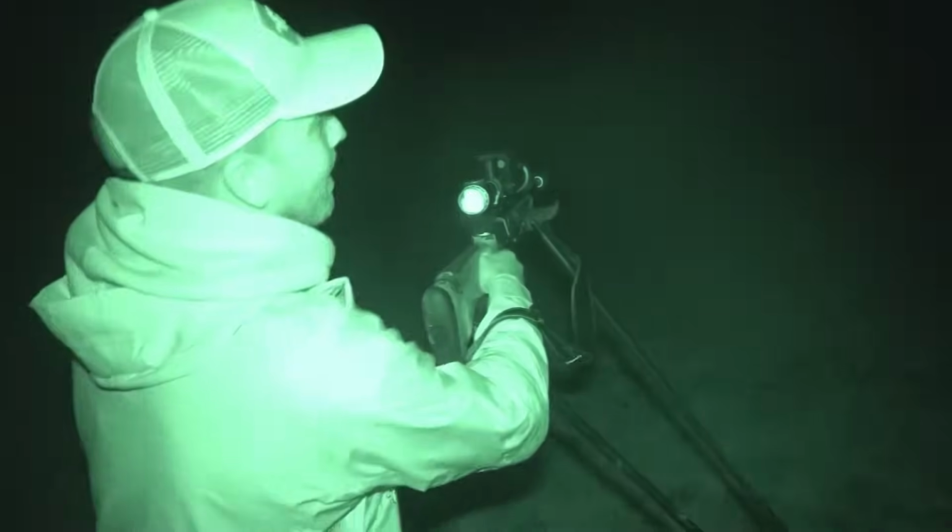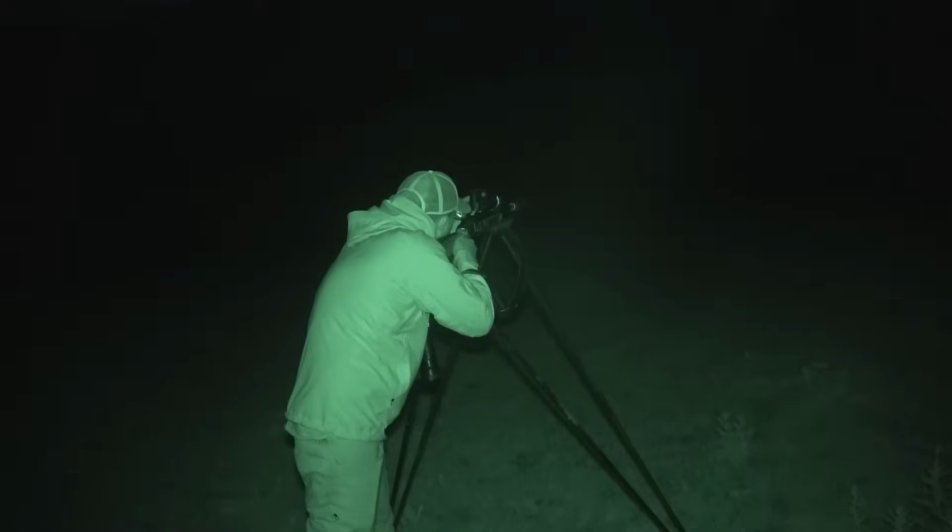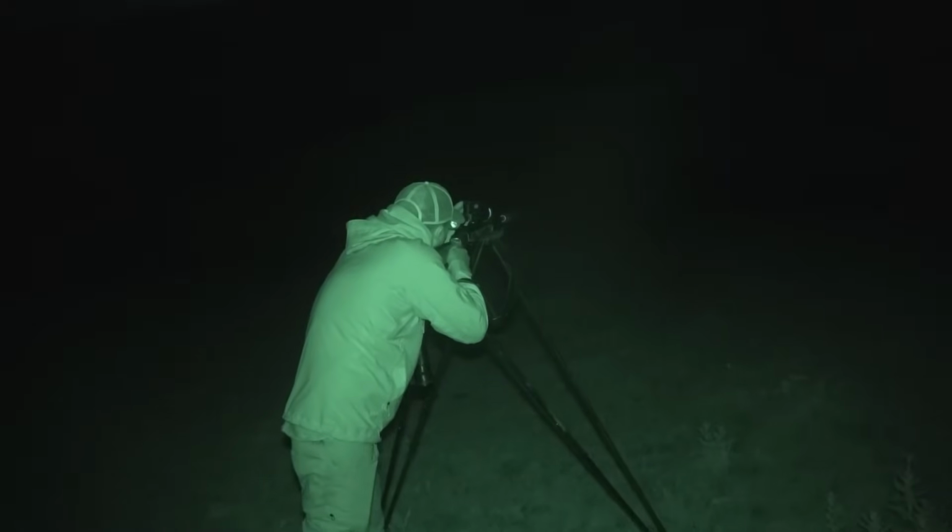It's 4 cubs. You did see that right. Tom shot 2 foxes with 1 bullet.